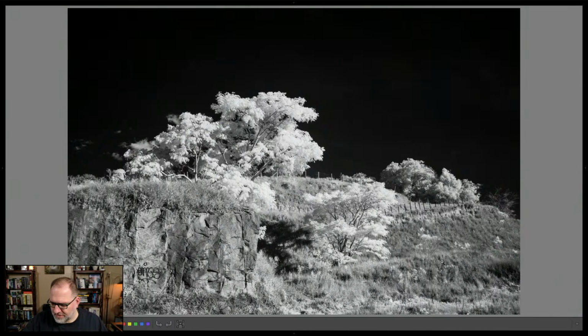Let's see, my little cursor tool that highlights where my mouse is. There we go. So you can see my mouse a little bit better. Okay, so